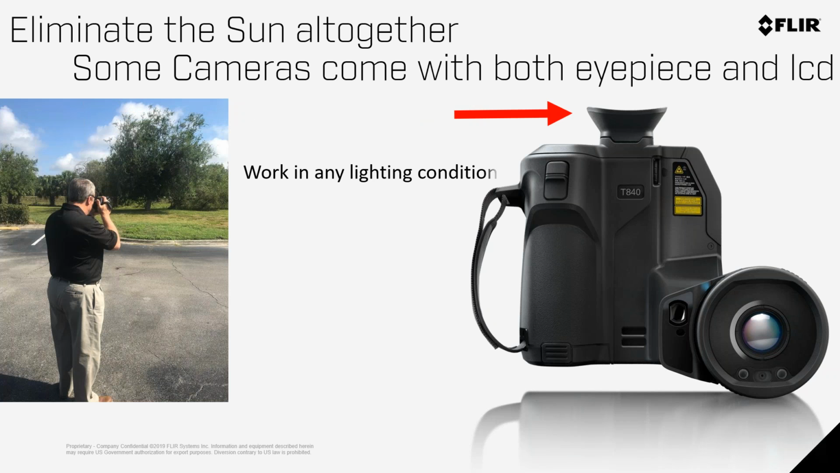And that really helps to work in any lighting conditions, indoors or outdoors. It removes and reduces any sun glare. You never have to worry about it. It's auto on and off. You just put your eye up to the camera. The eyepiece recognizes that it needs to be turned on, and it will turn on. If you move away from the eyepiece and look at the LCD, the screen will turn on as well.